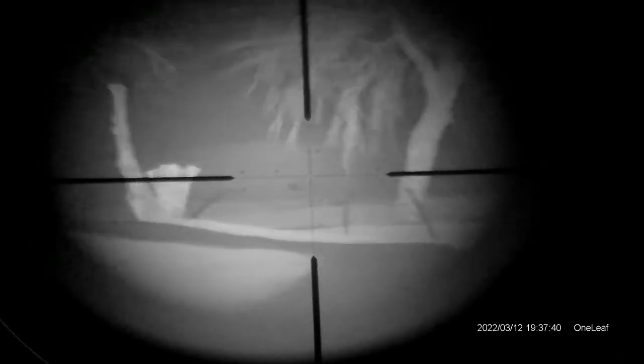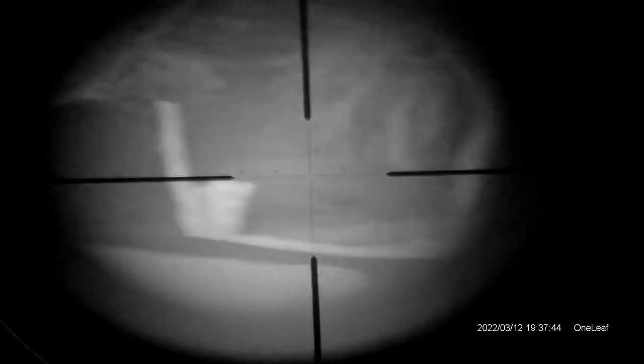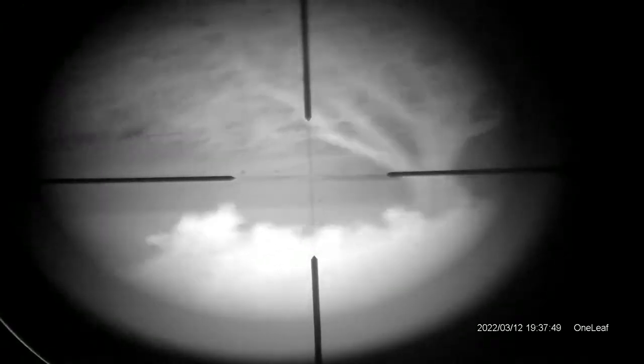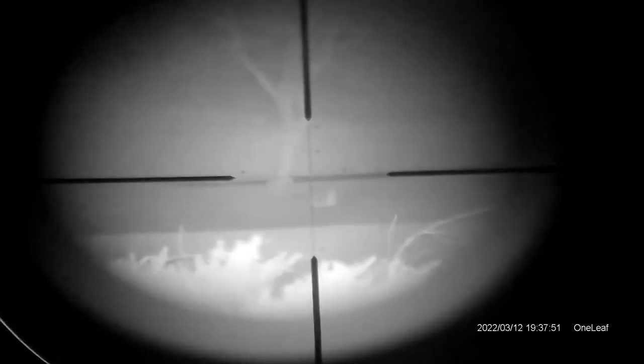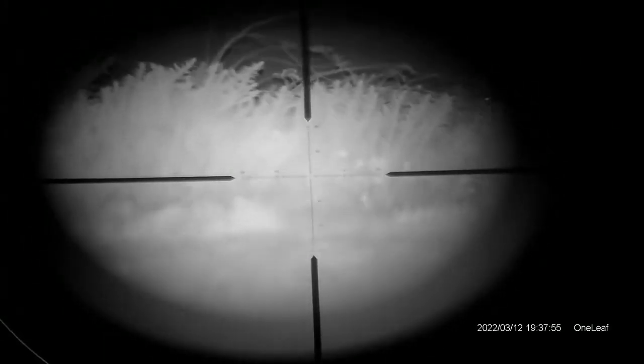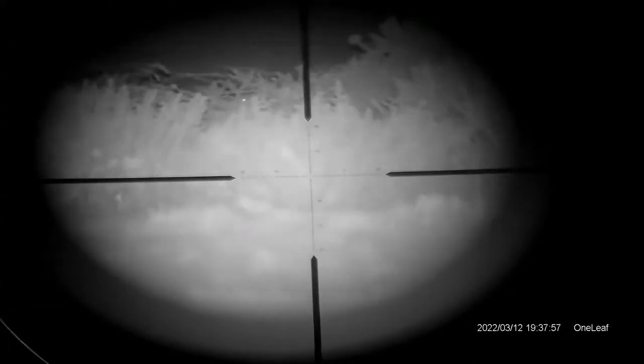You can see how windy it is by the trees blowing around there. It was a terrible night. Not the best night to be out filming. Now later on I am going to put a couple of shots of a couple of kills in it, so there is a bit of vermin control as well.